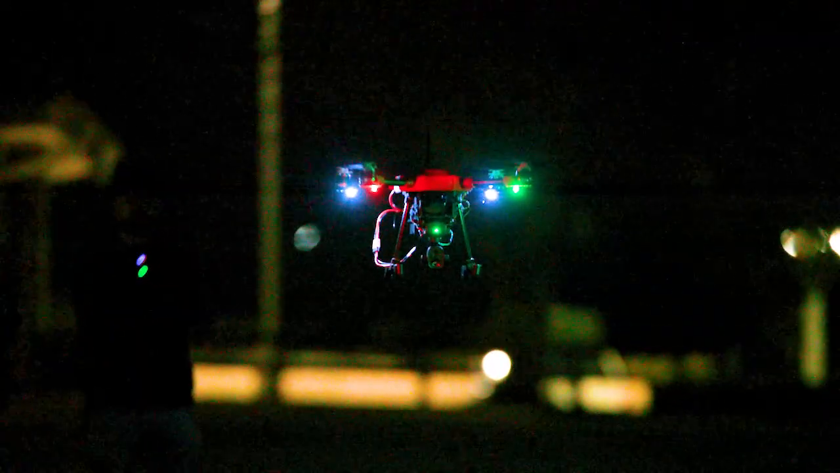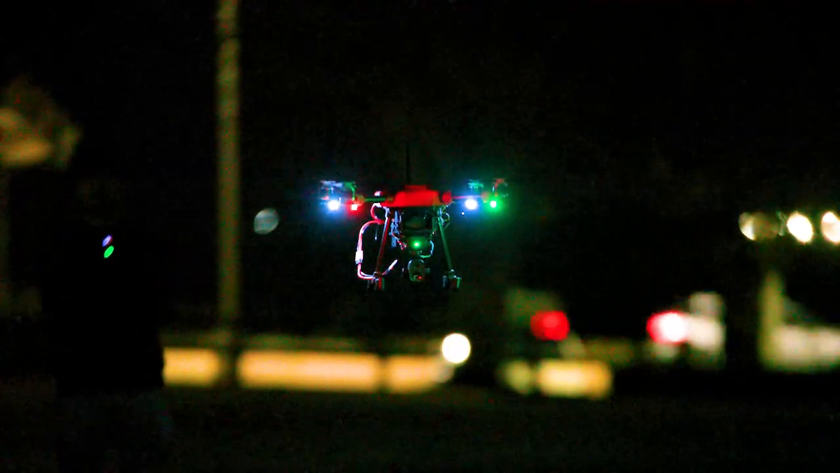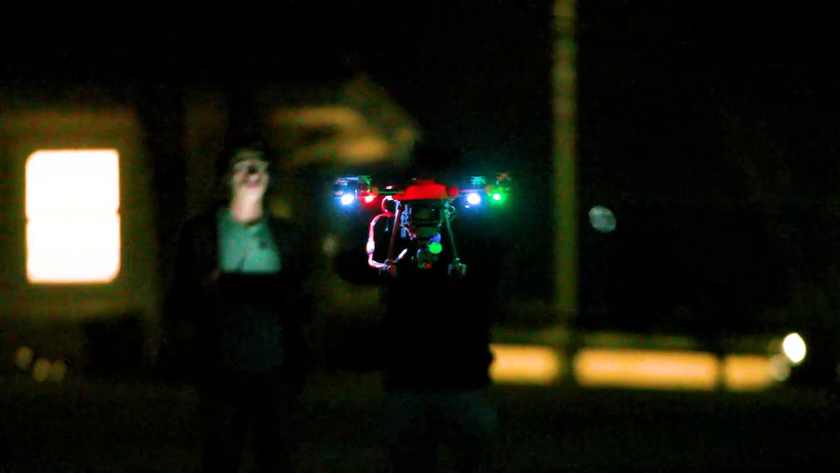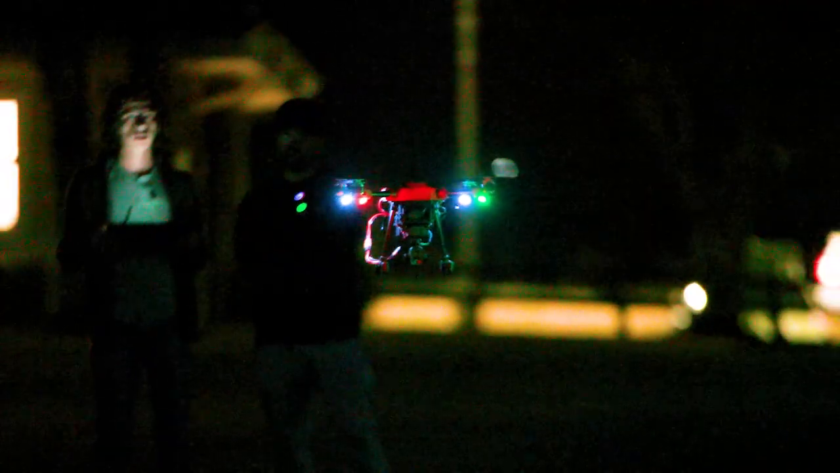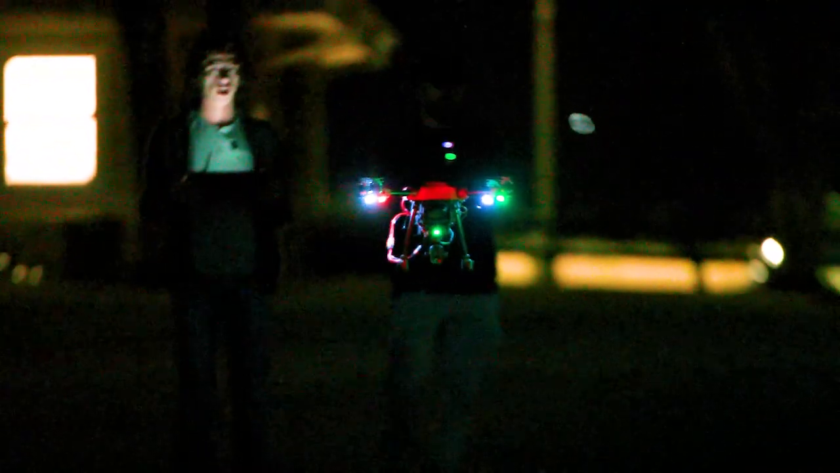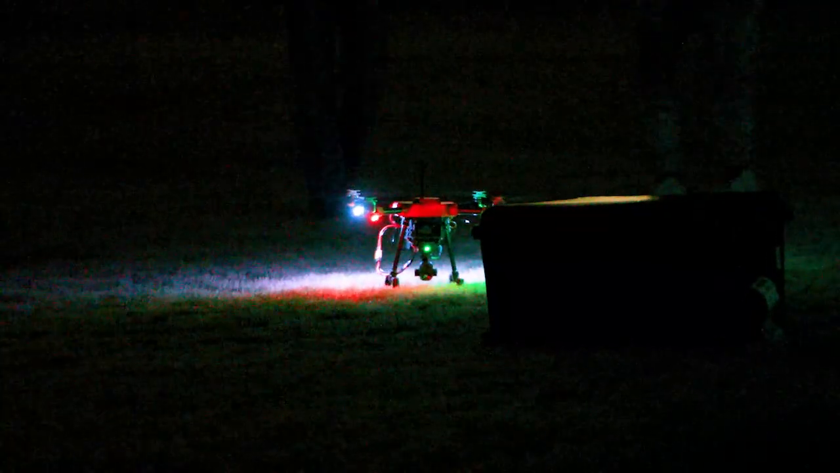Okay. And what were you saying as I was trying to focus? Remember how we opened the FPV app and it brings over that camera view? Yeah, the picture-in-picture view. So you can use that if you want to see the thermal as you're flying. Now I'm going to bring it back a little bit closer to us, about right there, and just bring it down as it's flying nice and stably. Let's get an SD card in this ahead of the next flight.